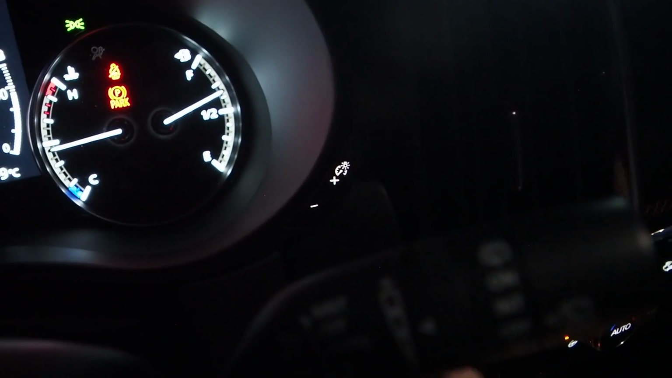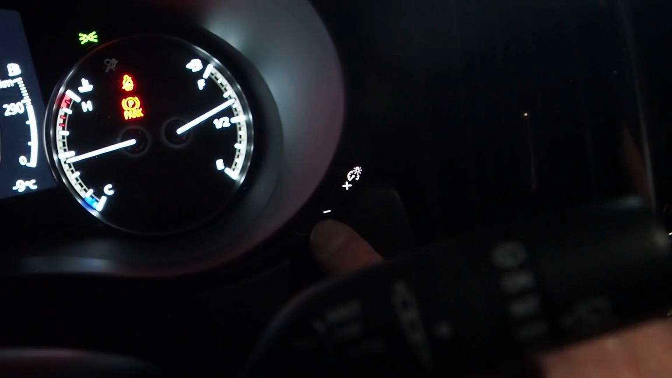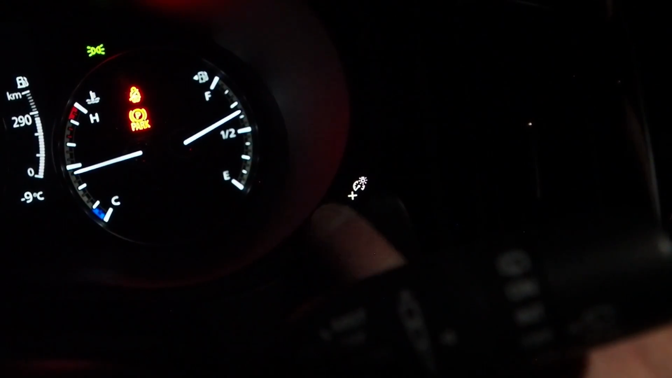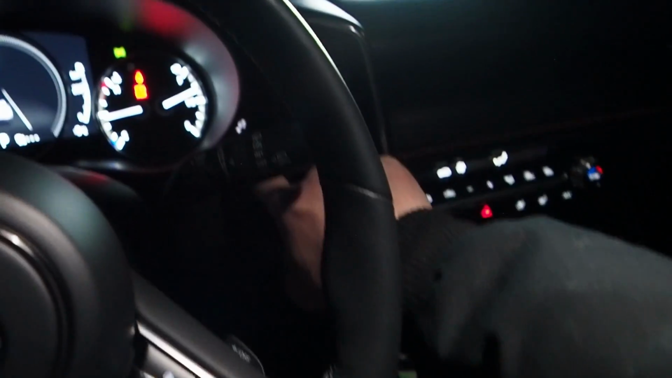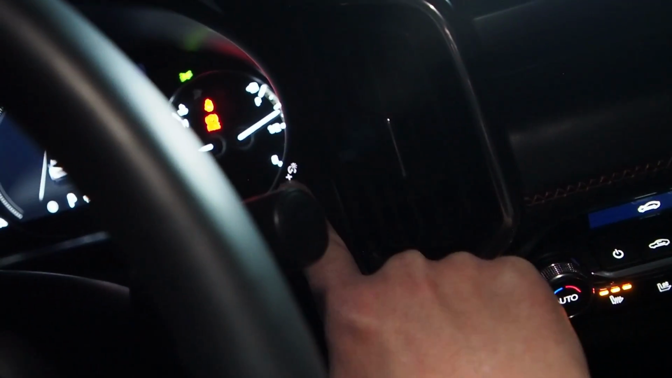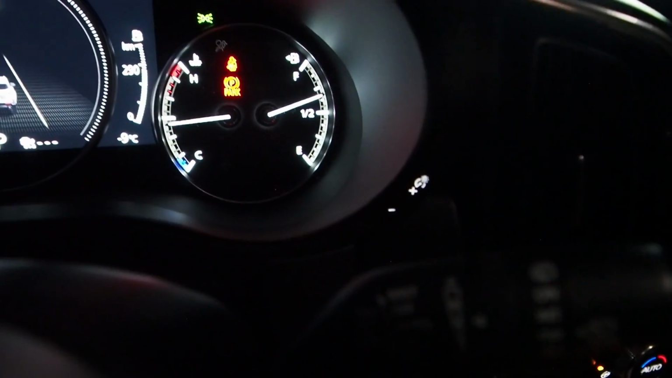So time to see how all of this looks in the dark. Two of my favorite touches in here. First, we've got the brightness controls integrated right here on the instrument cluster cowl, and they're illuminated for easy reference. And if I pull the camera back, you can see that's just right there to the right and slightly behind